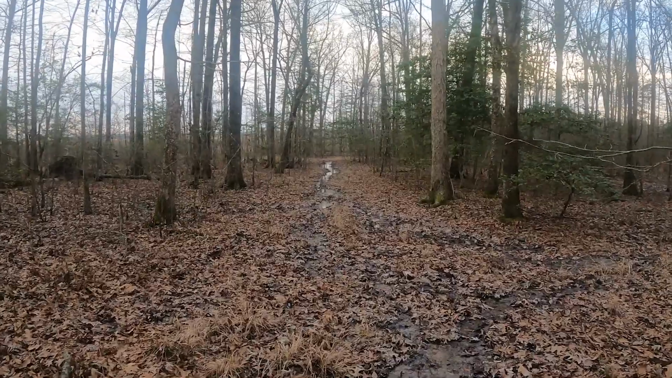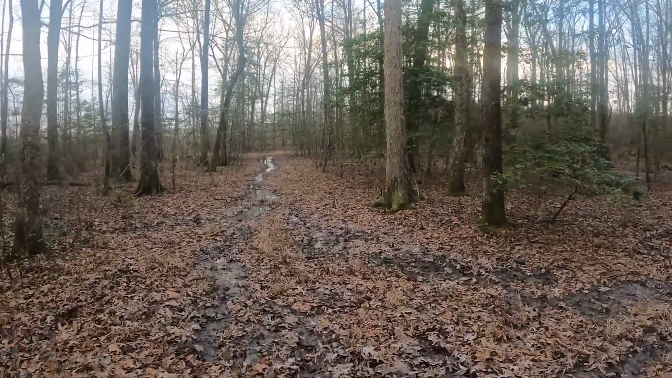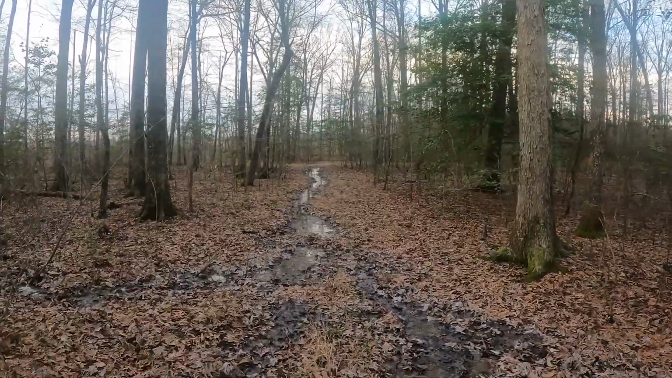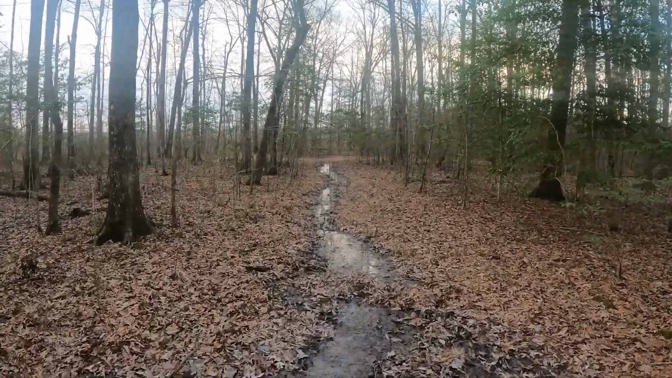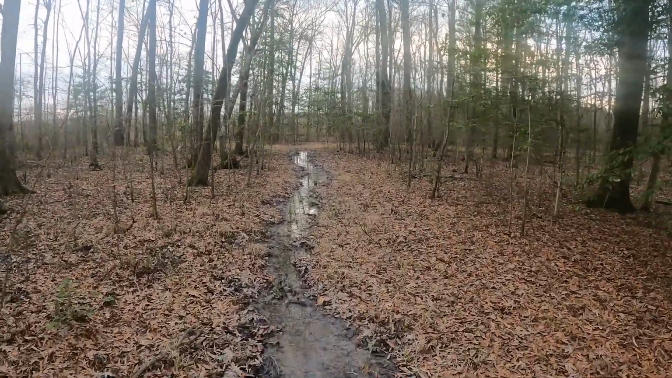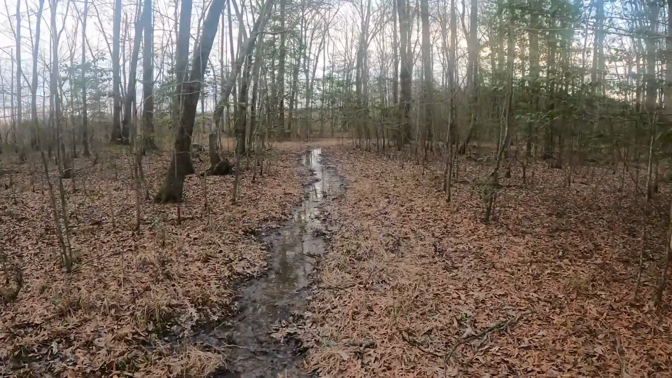Well, it's past deer season. I'm just walking around. Some of you may have seen me with a gun, but it is still squirrel season, so if the opportunity presents itself, we may have some squirrel for dinner tonight. Incredible how much rain we had down here, though.